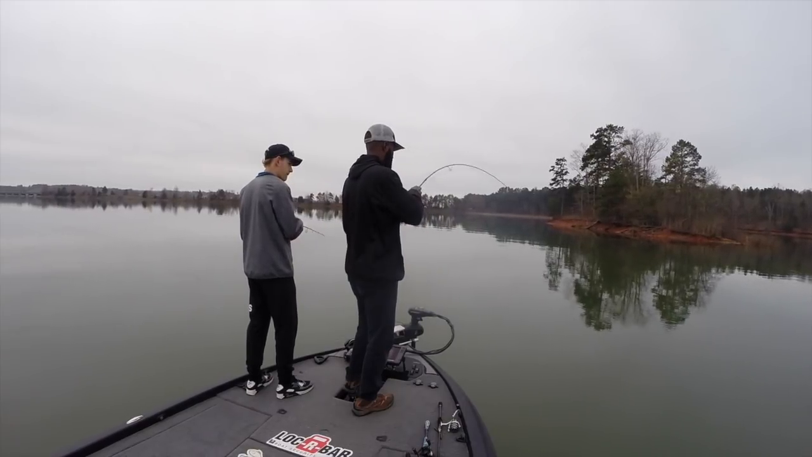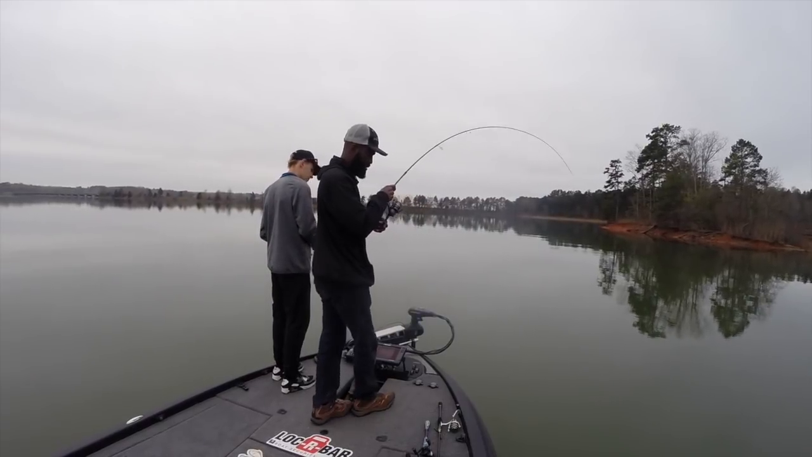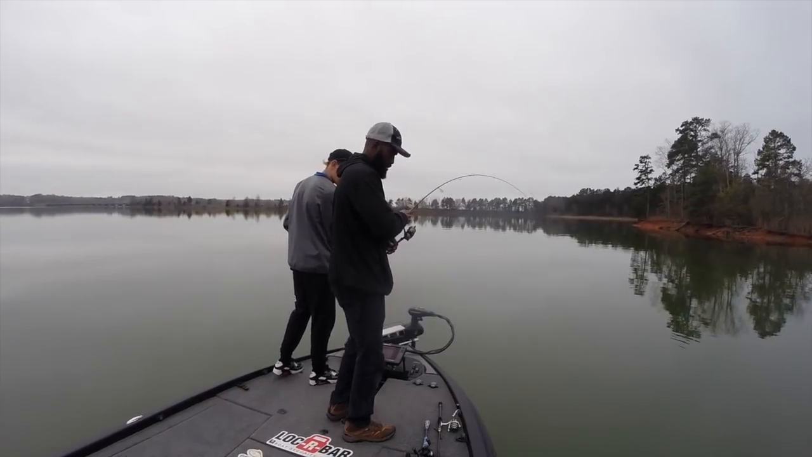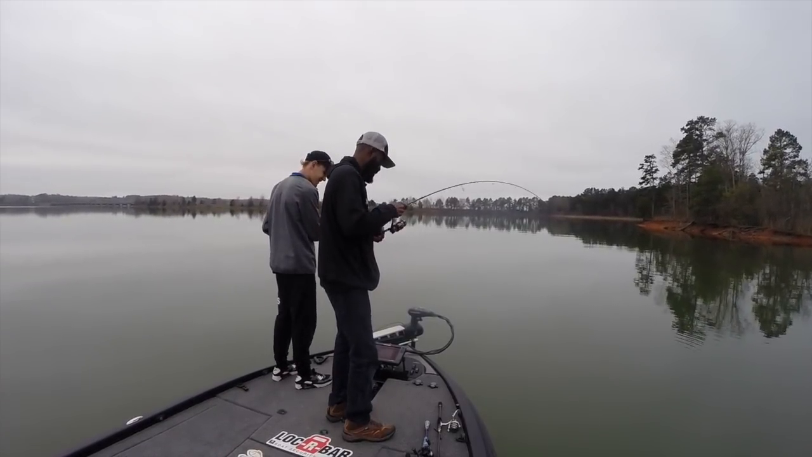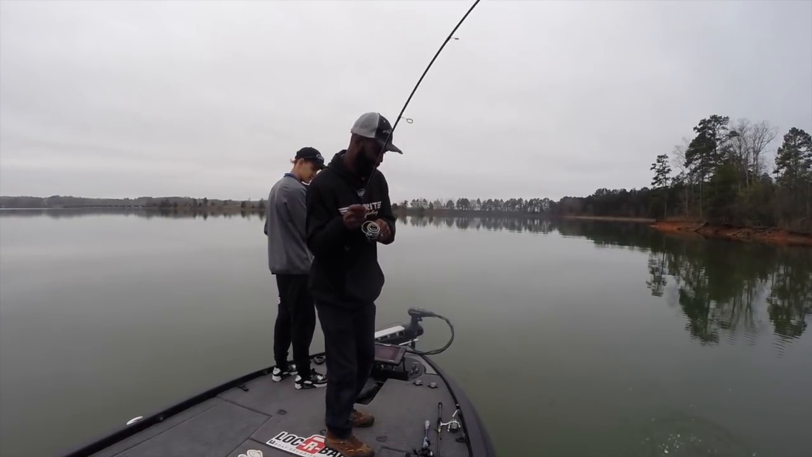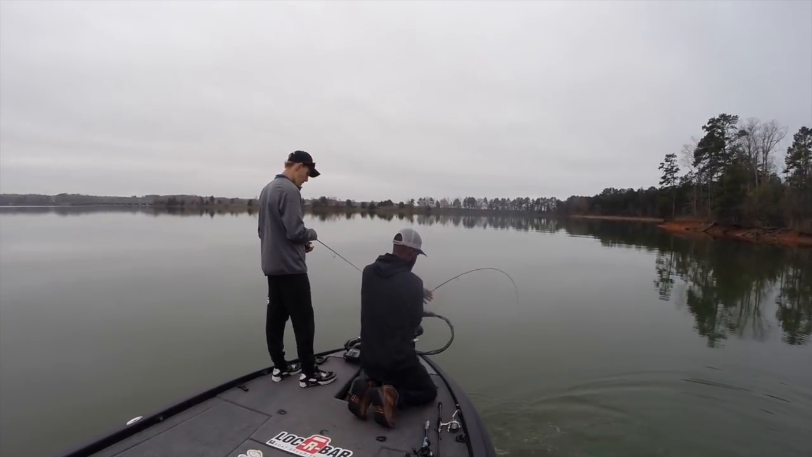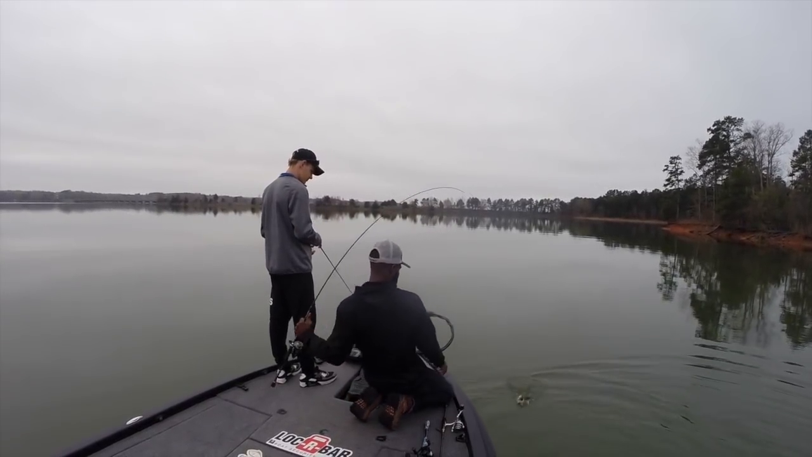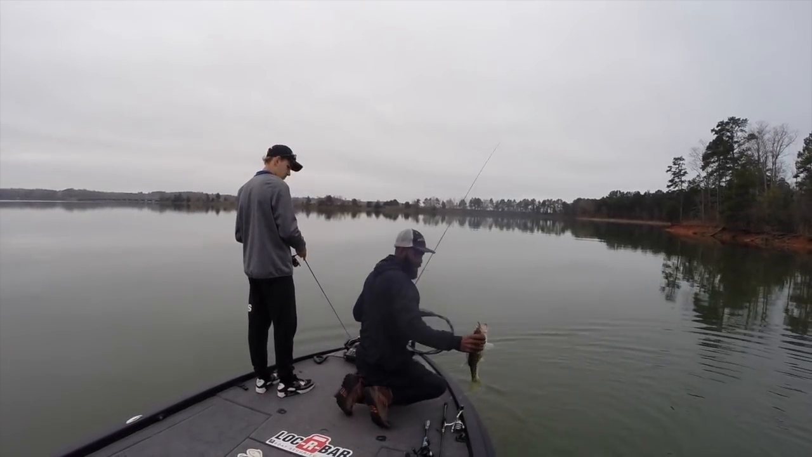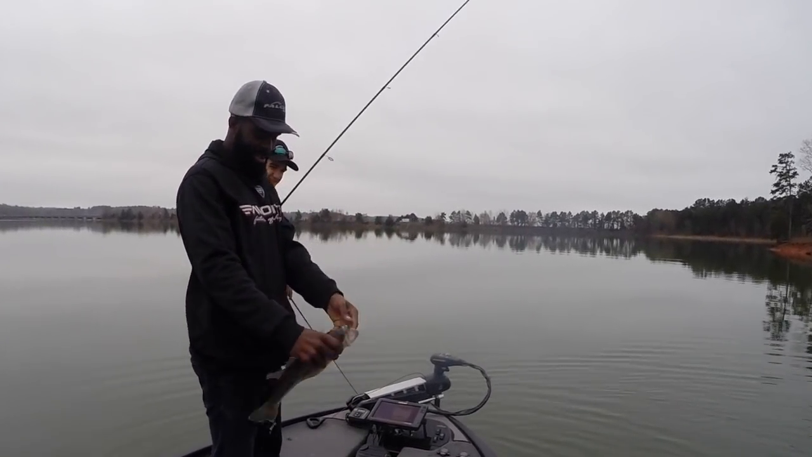Reel down on it. It's not a real strong hook tip. I think that's a good one, Grant. That feels pretty big. It is a good one. That's a pretty good one. For Hartwell, that's a nice one. That is a nice one. Nice. That's a fatty right there. That's a fat one, on the Ned Mickey.